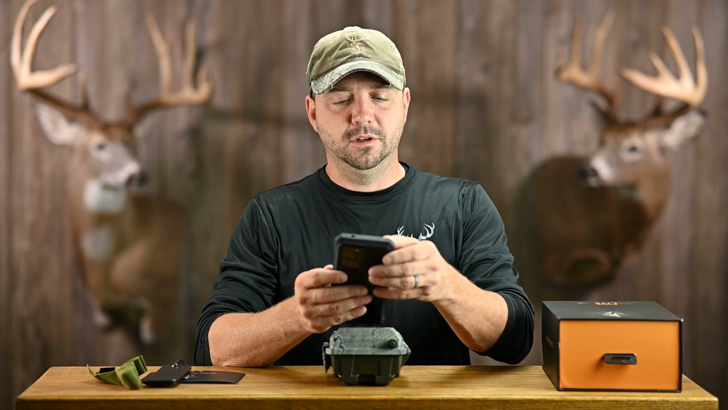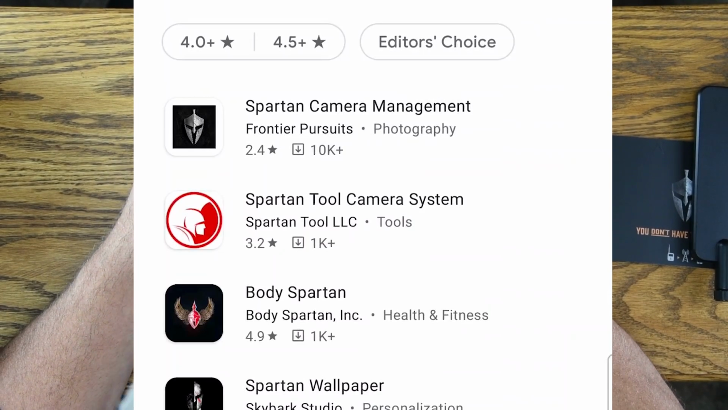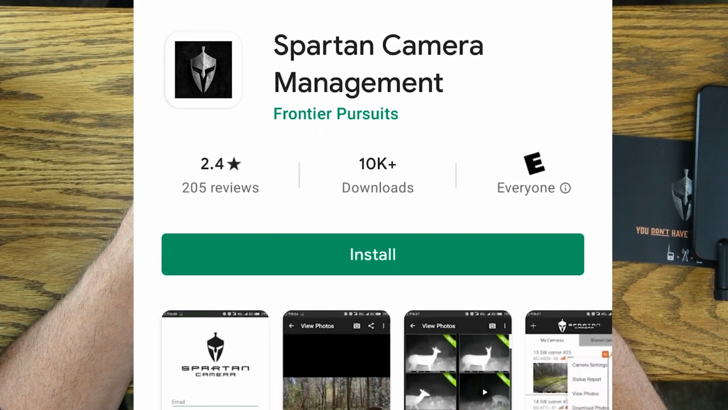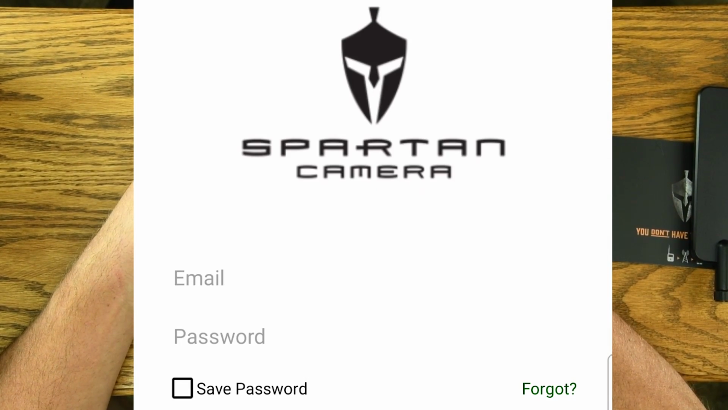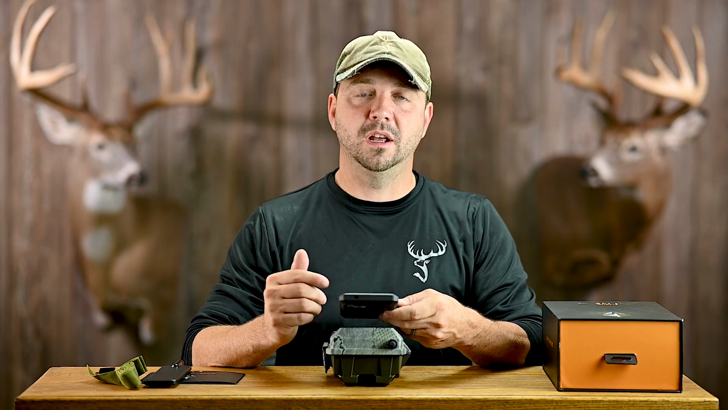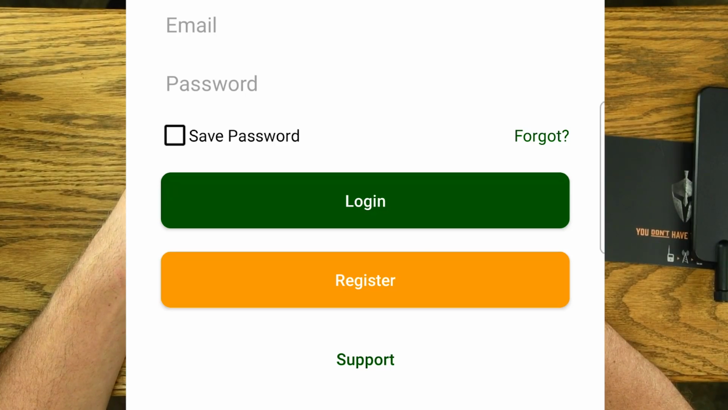All right, so you're going to go to your Play Store and search for Spartan Camera Management. You're going to install that, and open the app once it's finished. And here's where you'll have to register for an account if you haven't had one of these cameras already. So we're going to hit register.